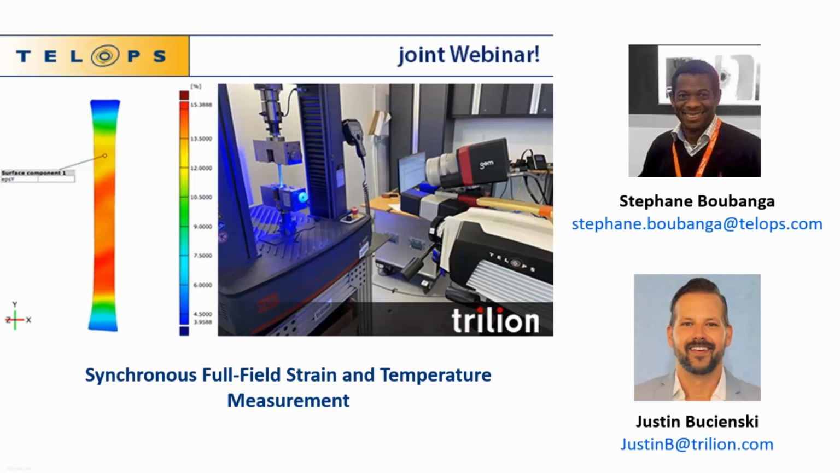Actually, I don't know if you have a constraint on the temperature of your setup, but yes, we can have a broad range of temperature there, and we can also move toward long wave infrared. It really depends on your need, but we can accommodate quite a broad range of temperatures with our cameras.